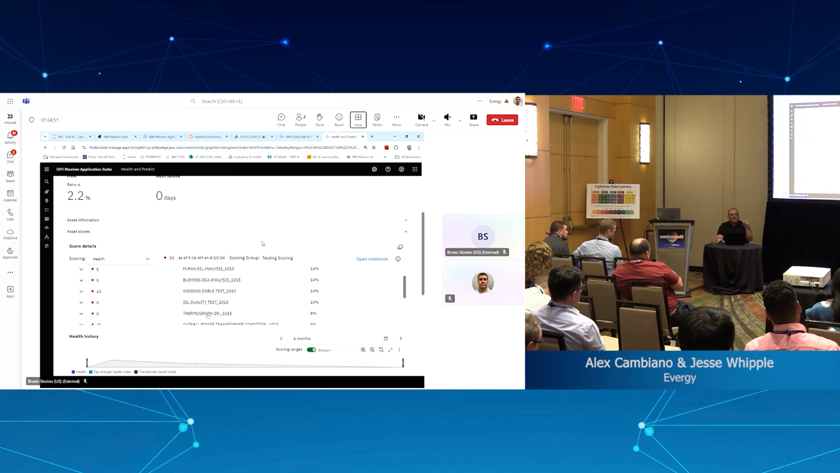And so the results can come from the inspection form. You load the image, you send it to the machine learning model. That machine learning model sends back the diagnostics. You agree or disagree with that. That information is stored in the meter of the asset and is automatically available for the health calculation.